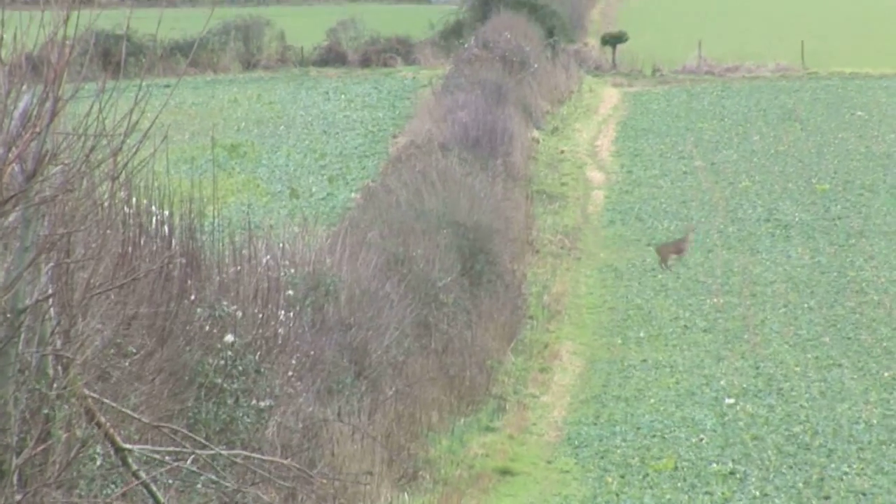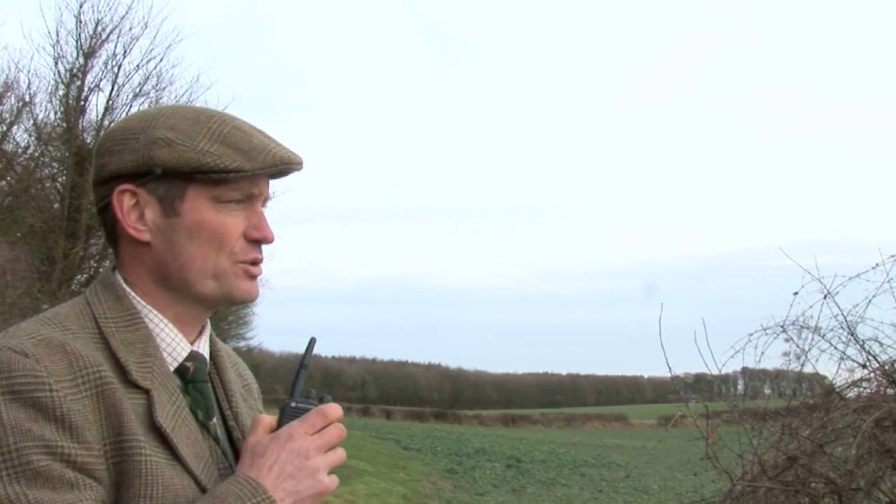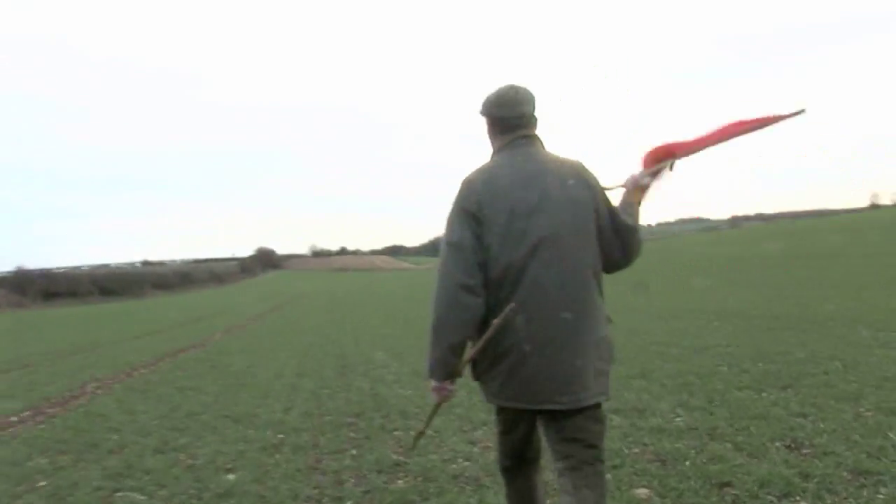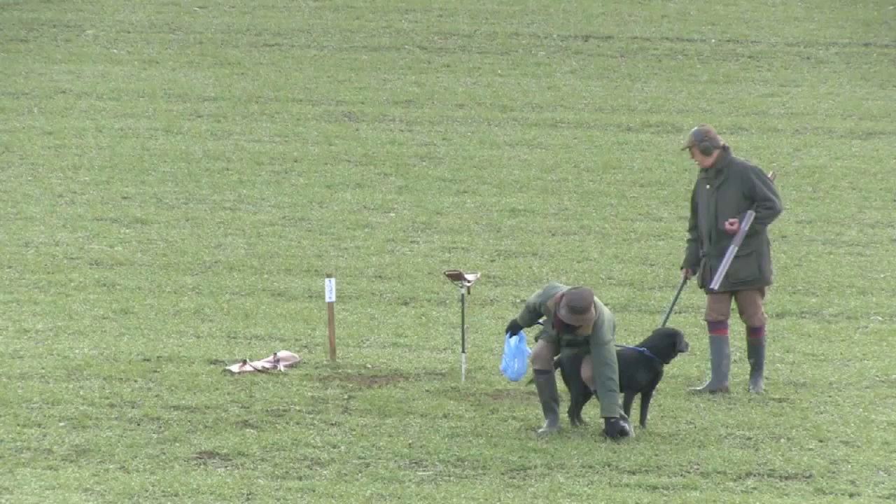Guns enjoy shooting partridges in January, so if you've got them and you can produce them, we're going to give it a go. Tiger, we're just entering the gate to the field this time. Okay, John, we are ready, so as soon as you're lined out, we will start. John Milne, call sign Tiger, is on the other end of the radio. He runs the shooting here.